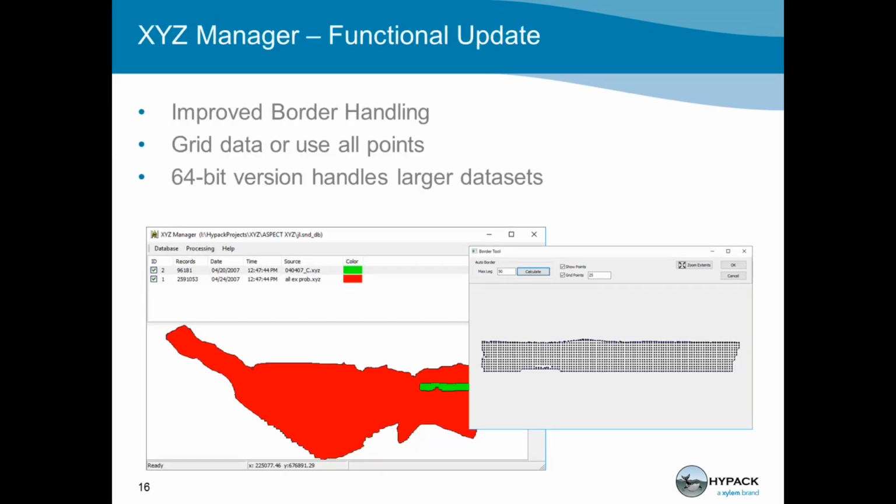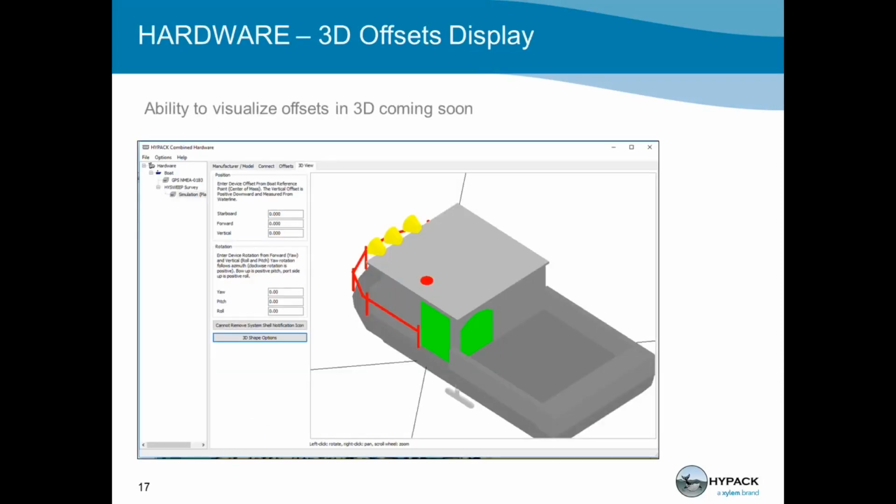XYZ Manager, 64-bit, just catching up again, got to keep up, and so it's able to handle much larger data sets, and we have improved border handling. You can see that, but really the biggest thing is we just want to give it a more modern feel. XYZ Manager is used to take your XYZ and manage that over time.